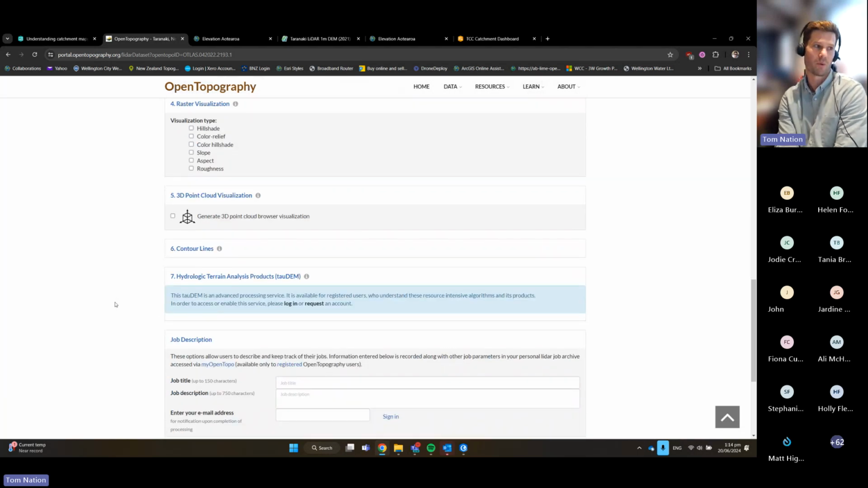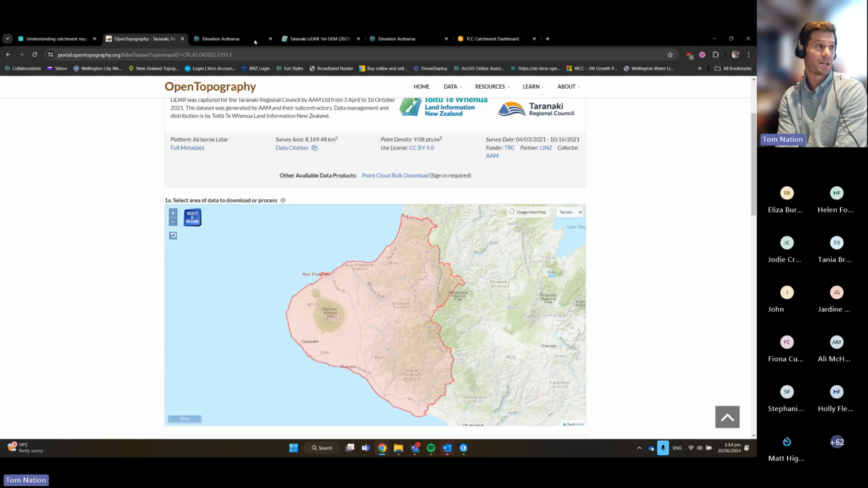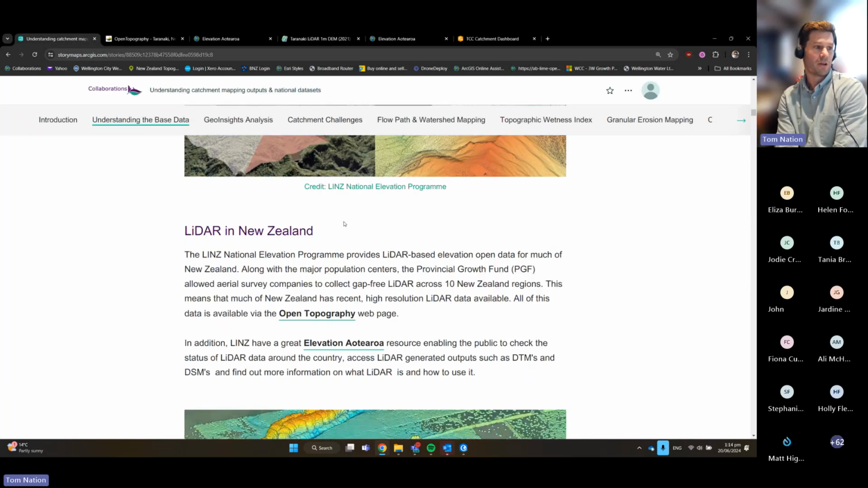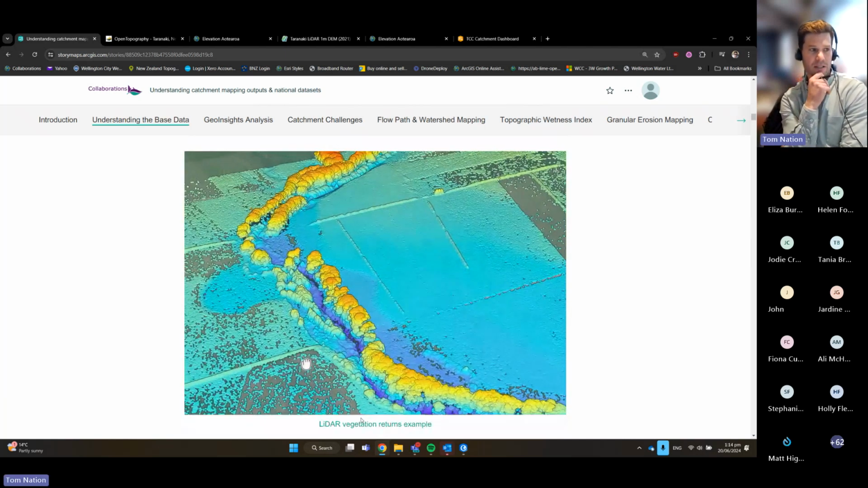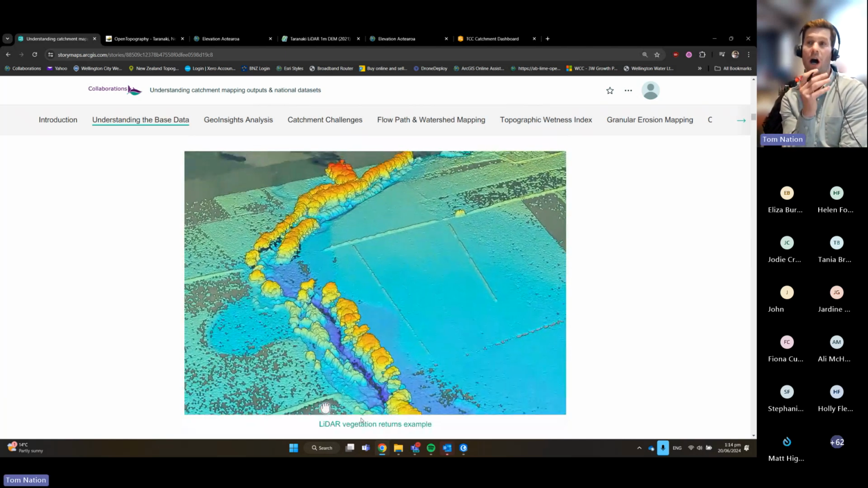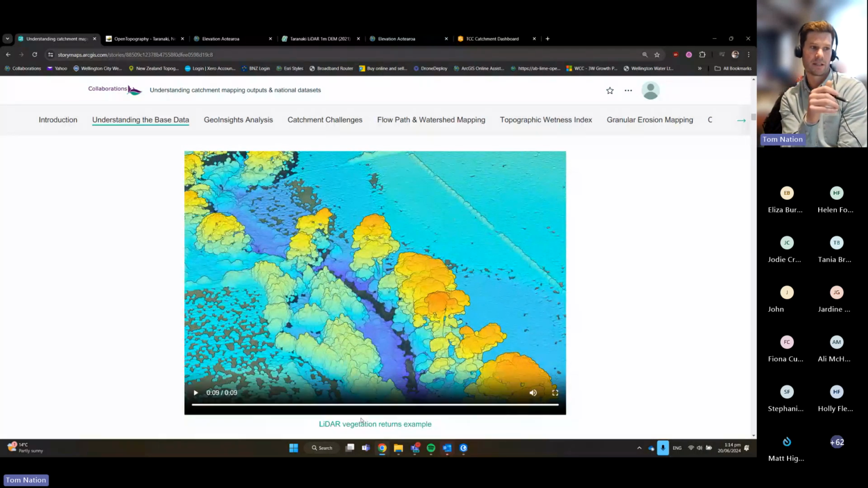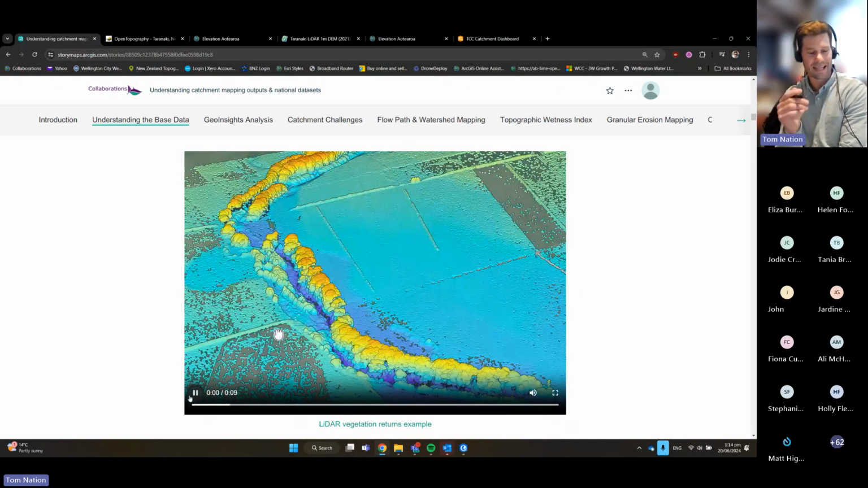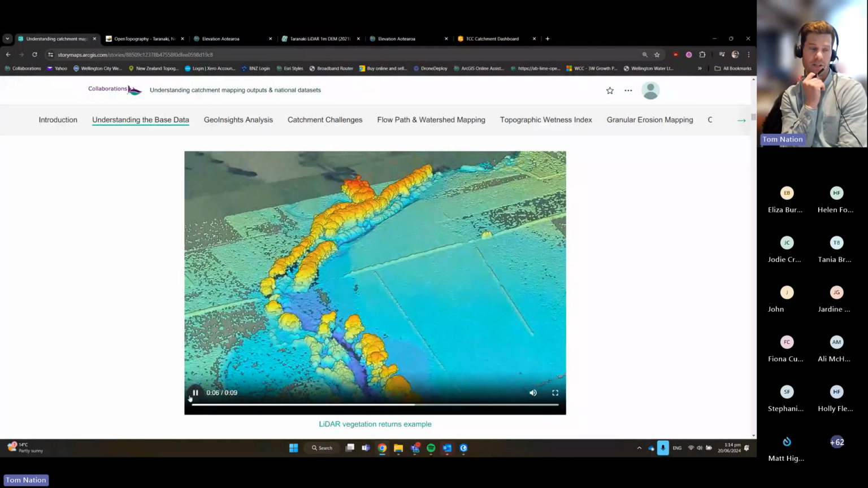Now, this is through the Open Topography website. I just wanted to run you through that to show that this is available to anyone to look at and download. If I go back to the presentation, you'll see this little video here. If I play this, this is the vegetation returns for a little tile in Taranaki. So the colors represent the different elevation, and I'll just play that again, but this is the raw kind of LAS or LiDAR data that comes out of that Open Topography website, just specifically looking at vegetation.